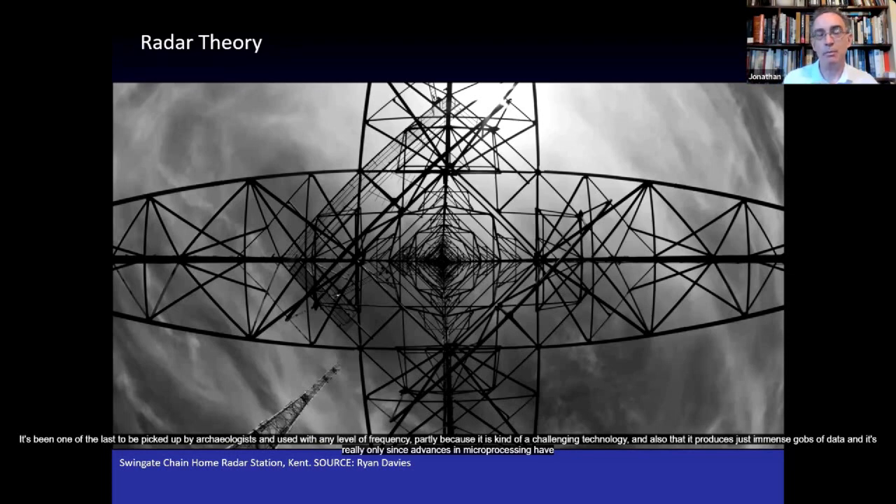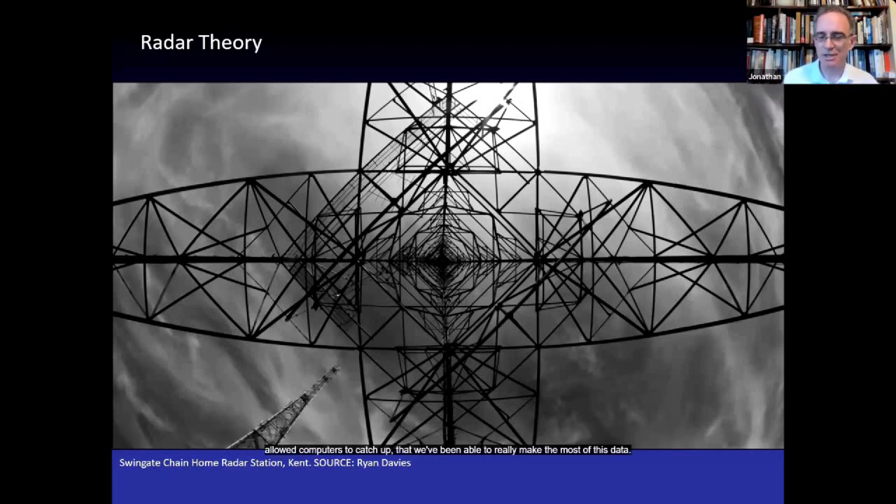Among all the different methods, it's been one of the last to be picked up by archaeologists and used with any level of frequency, partly because it is kind of a challenging technology, and also because it produces just immense gobs of data. And it's really only since advances in microprocessing have allowed computers to catch up that we've been able to really make the most of this data.